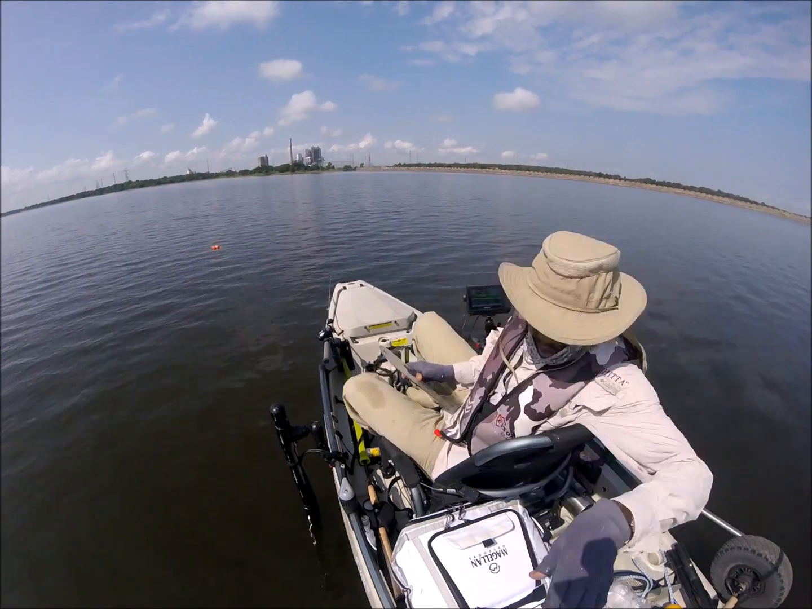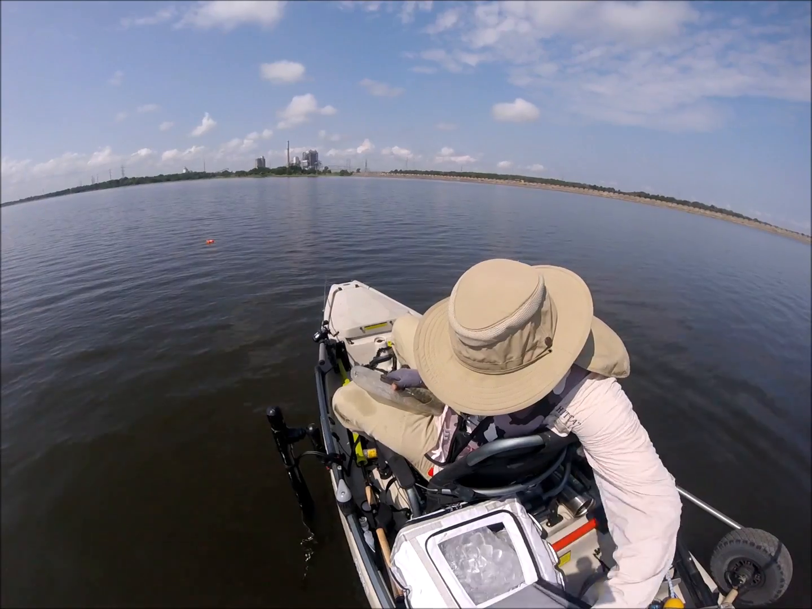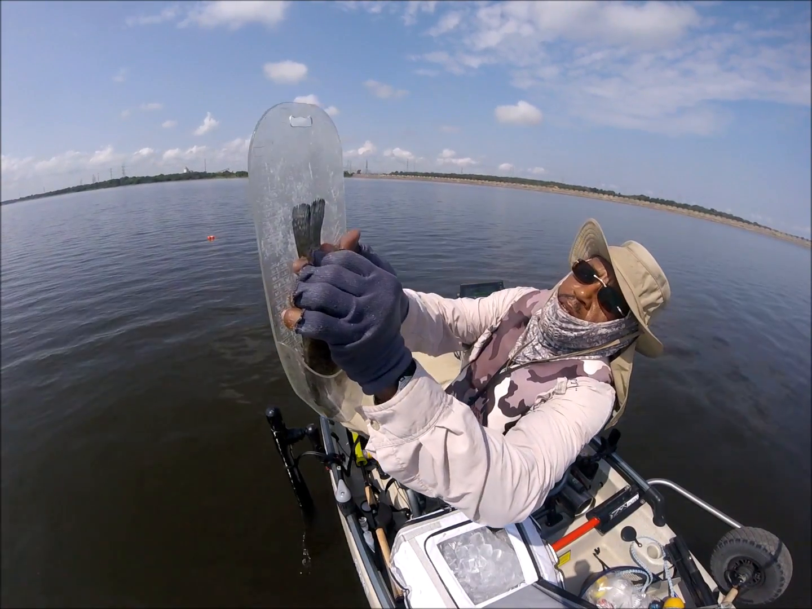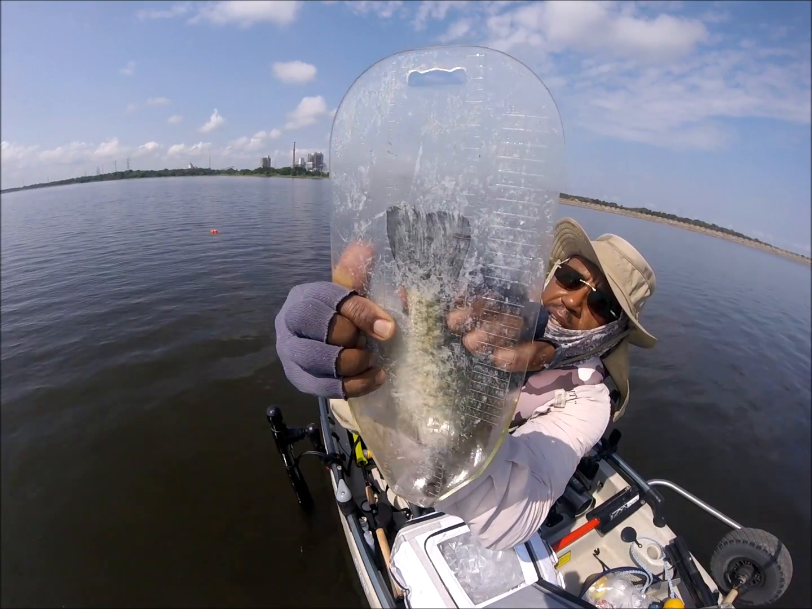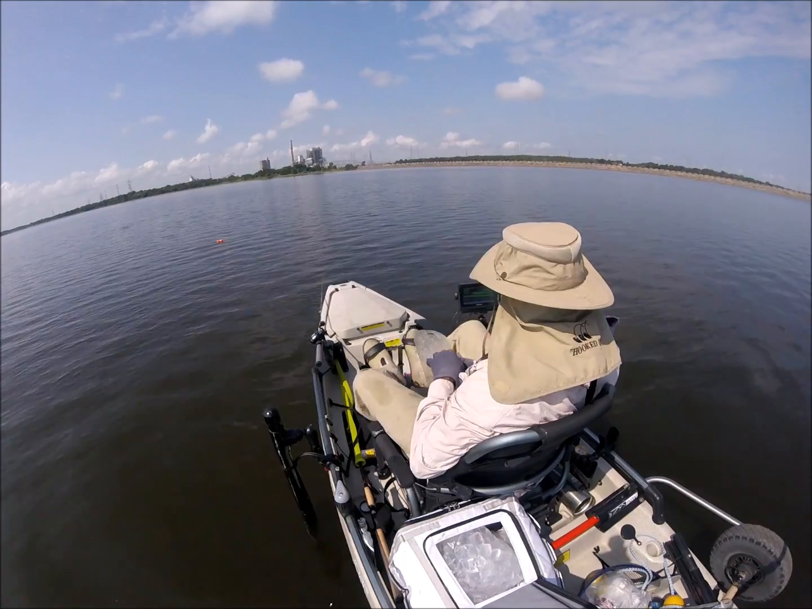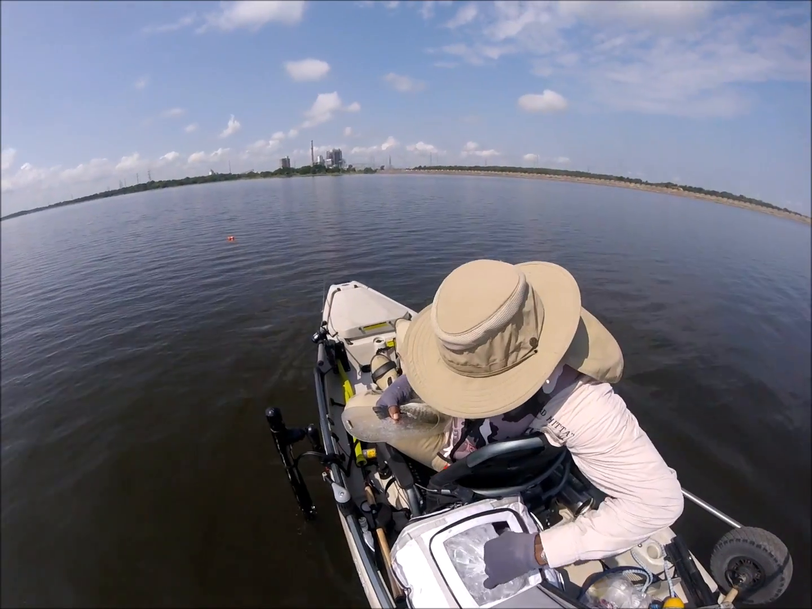As long as I keep a fish like this, I'm good. 10.5-inch fish. That line's all whited over. He's way past. So he's hitting up at the top of the brush pile today.